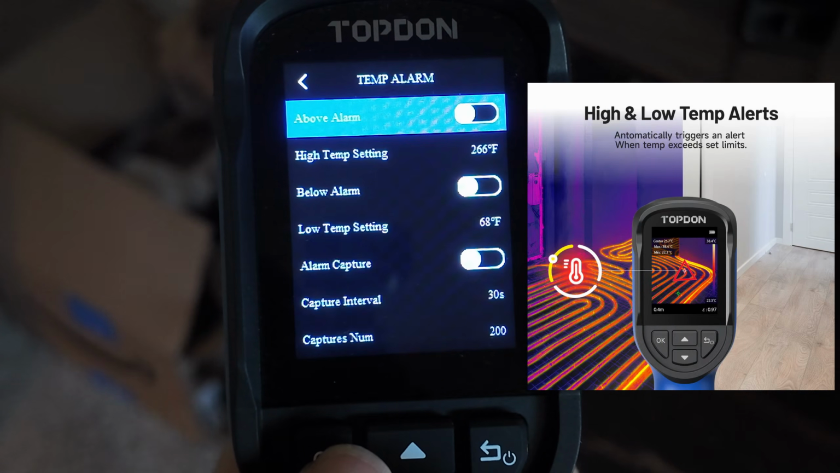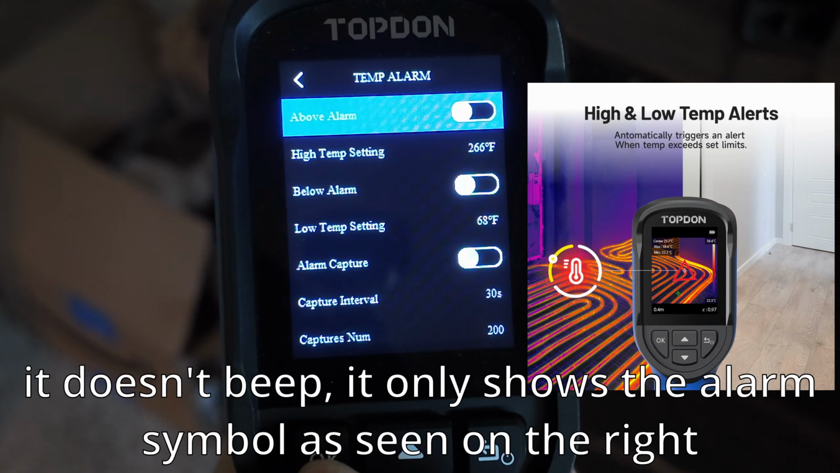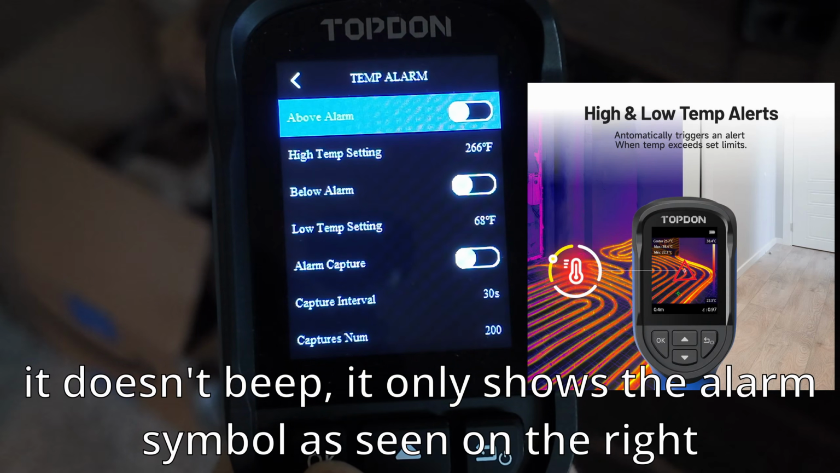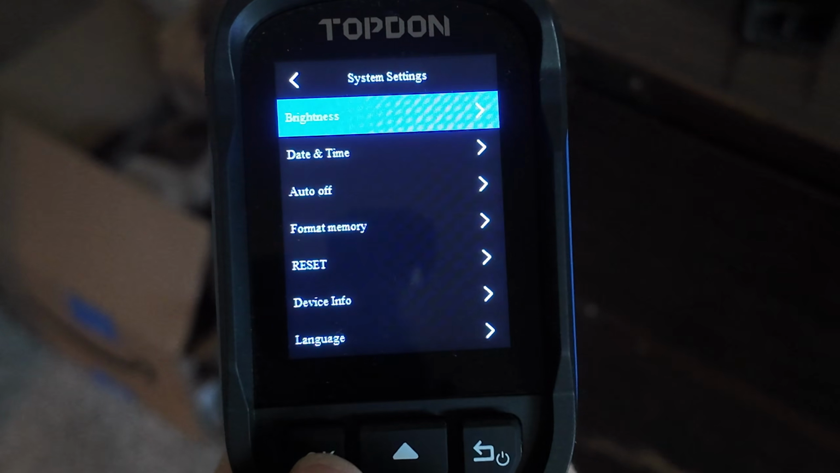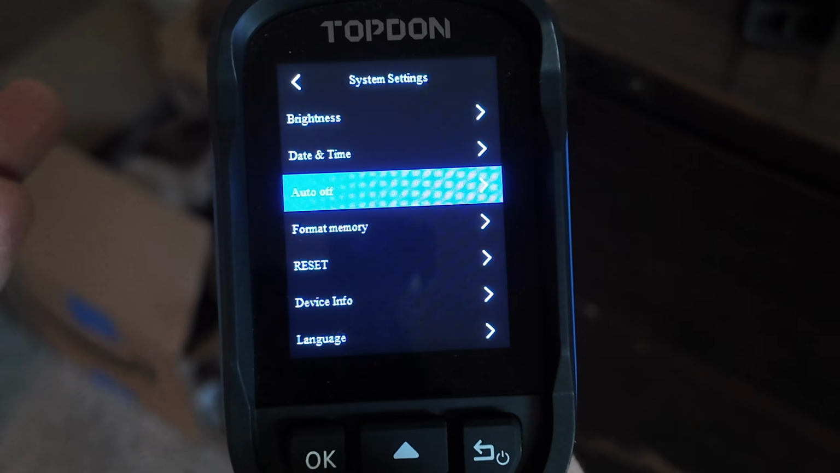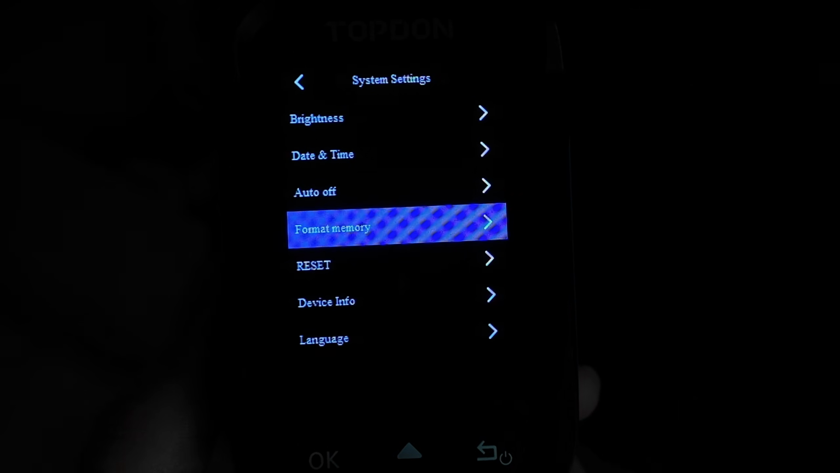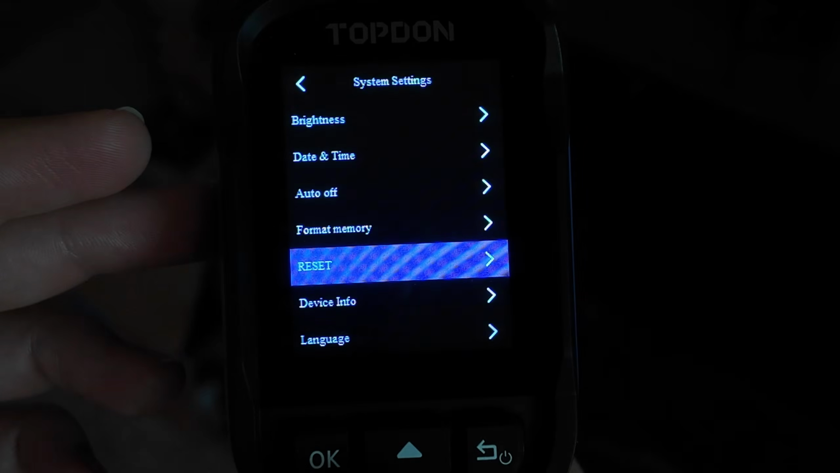The temperature alarm looks like it can beep if it's above a certain temperature. I don't think I need that enabled for me personally, but if you do, it's a nice feature to have. System settings is next. You have brightness, date and time, auto off, so it turns off by itself if you need it to after being idle for a while. You have format memory for the memory card built into it. You have a reset option.